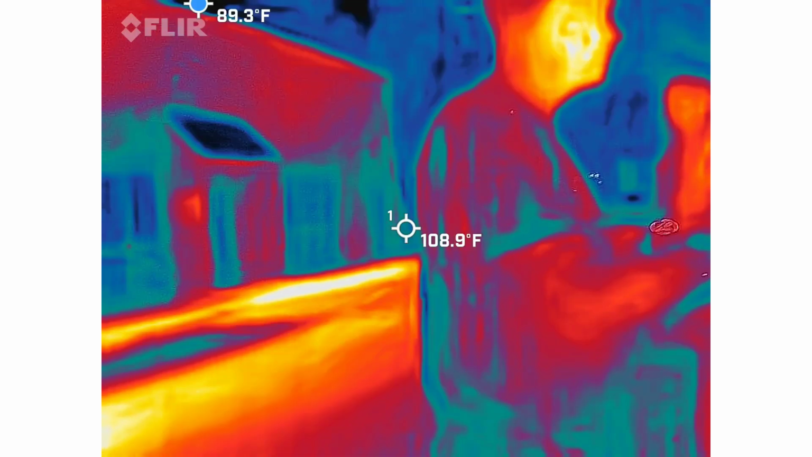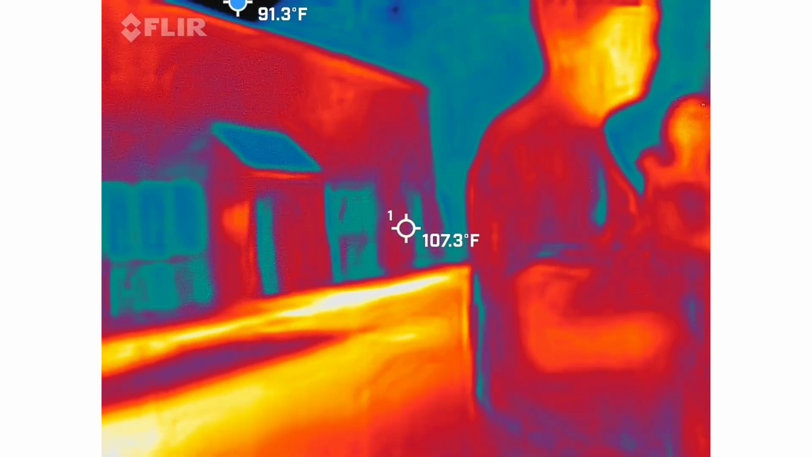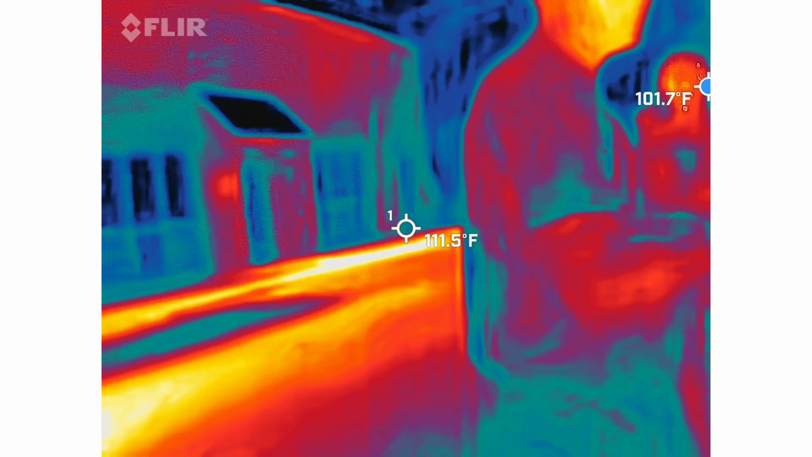I'm not touching it right now. I'm touching it now. So again, we're going to talk more about that at one of our next locations because we don't always use that. It's all about the digital reading for now.